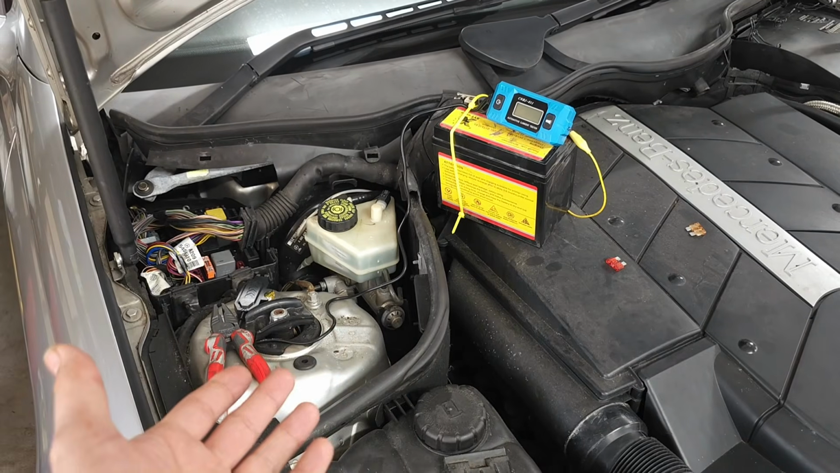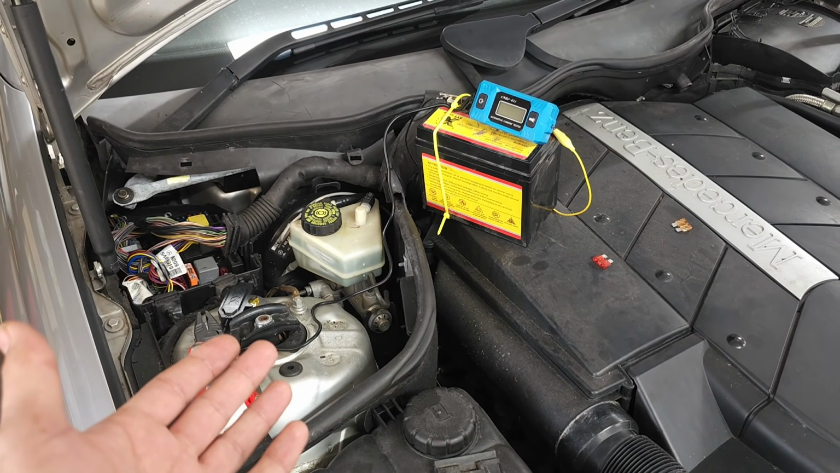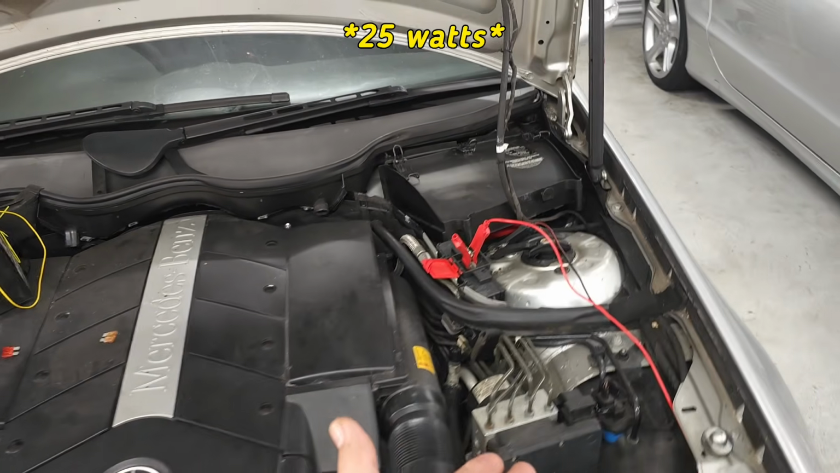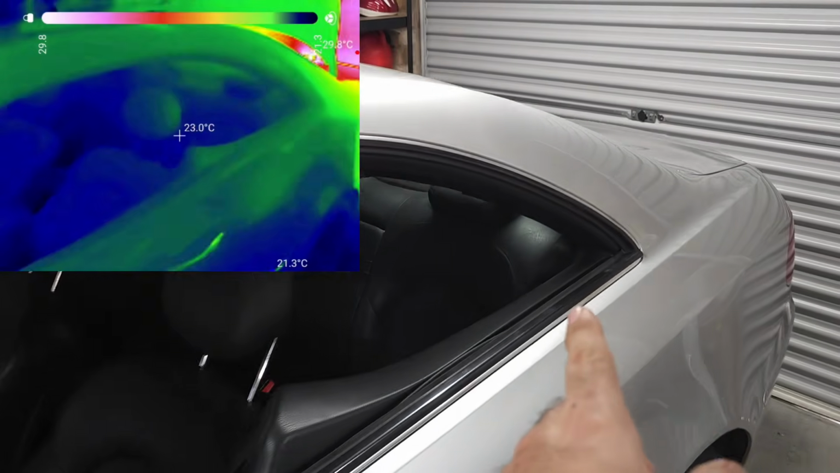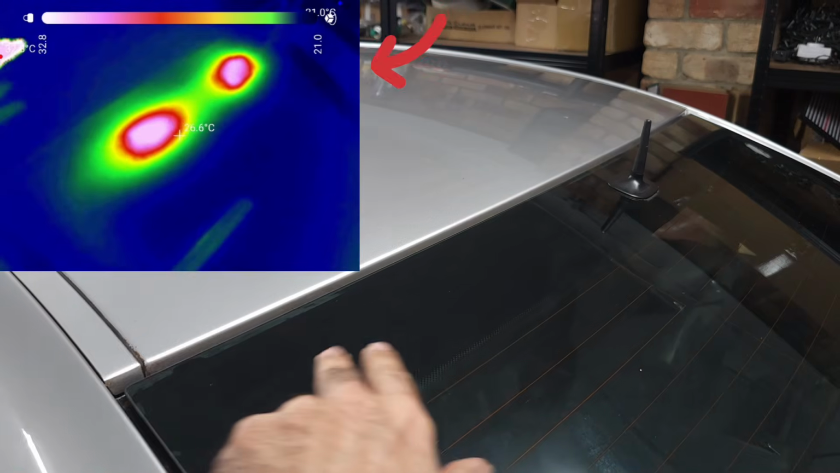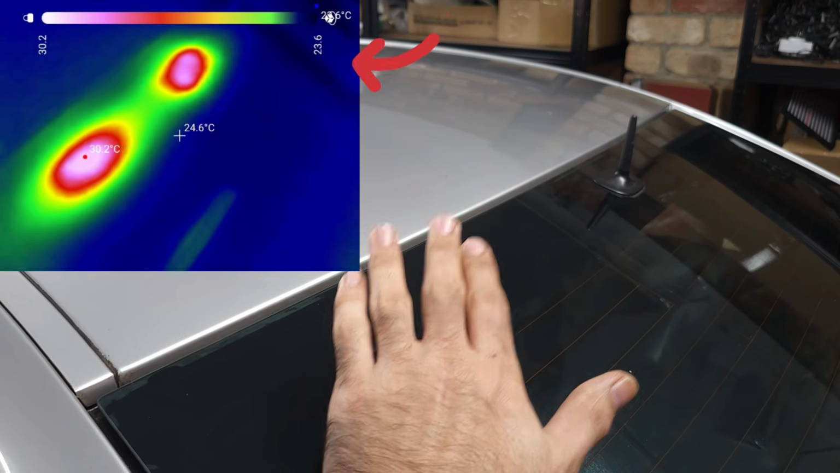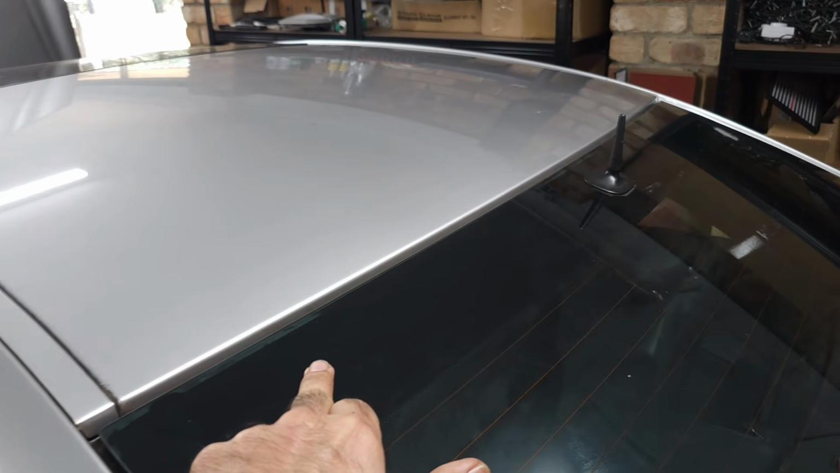So we found about 10 watts of parasitic consumption over here. What about the rest of that 25 amps? Well, I'll show you now what's happening with that 25 amp extra power consumption. So if we move towards the back of the car, I'll show you how it looks right now. Behind this glass, under the headliner, there is the amplifier for AM, FM, fob, as well as GPS antenna. And as you can see, the antenna is there.